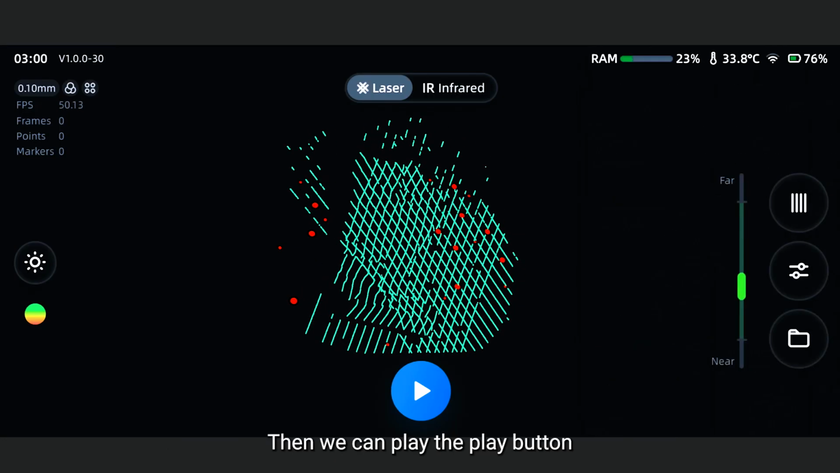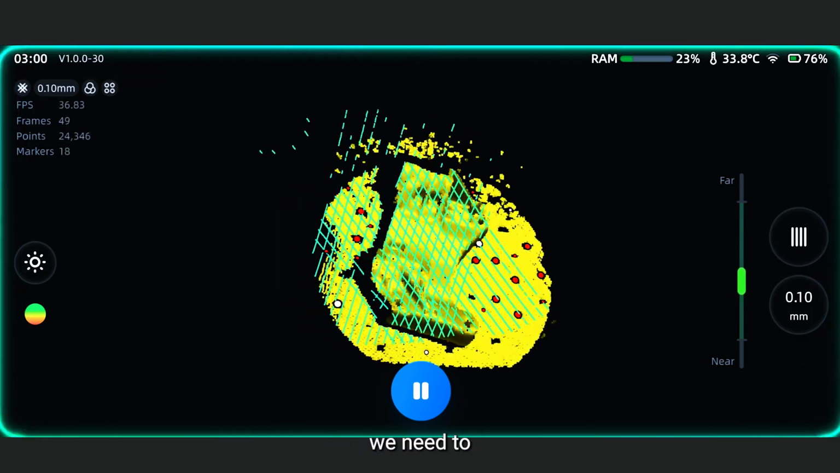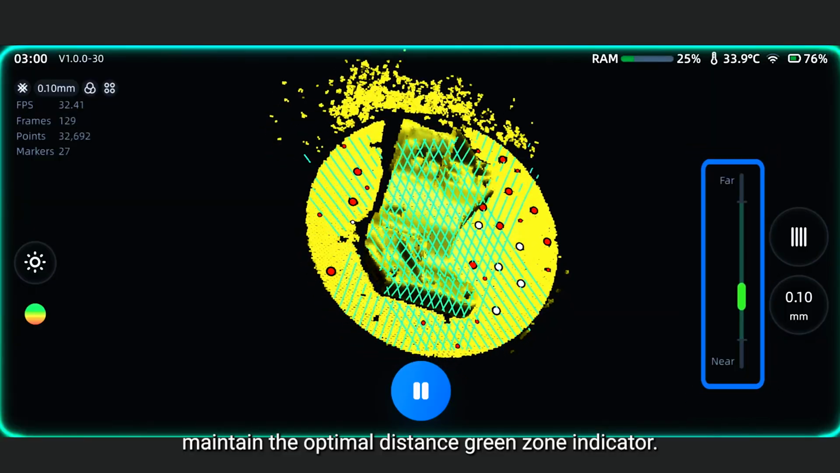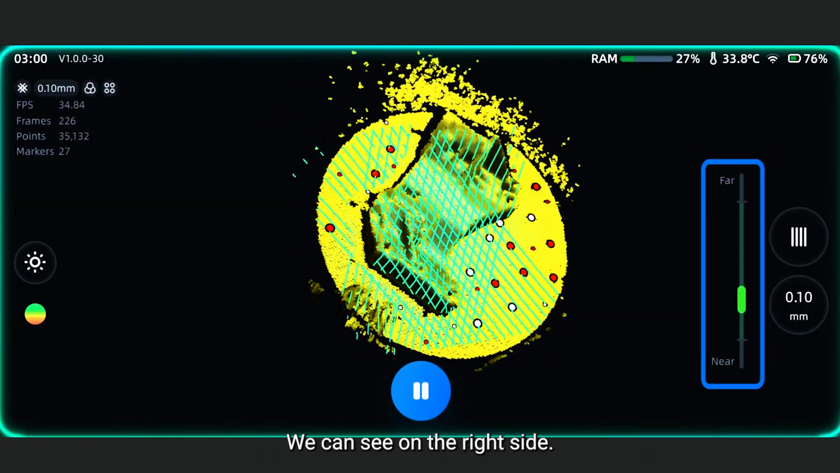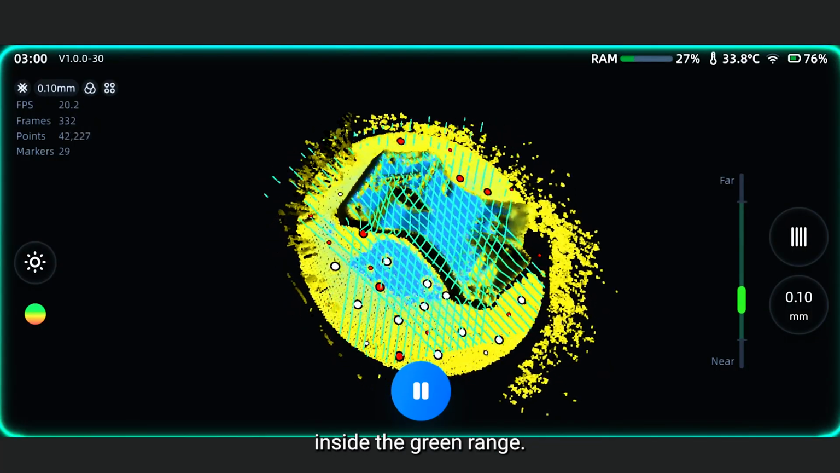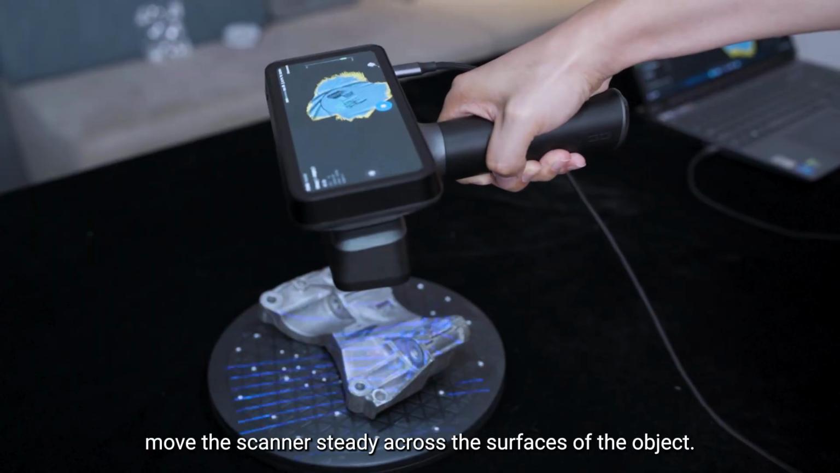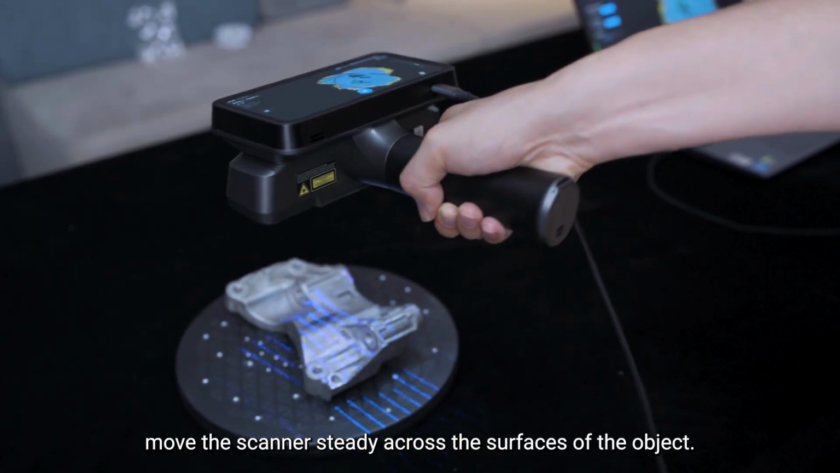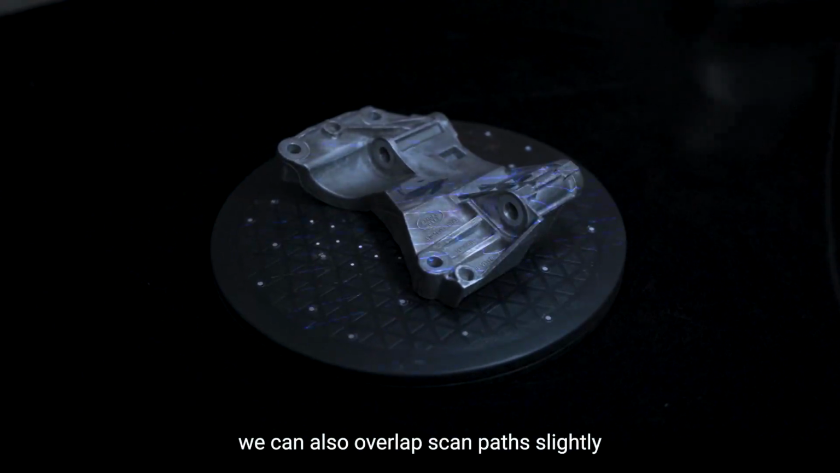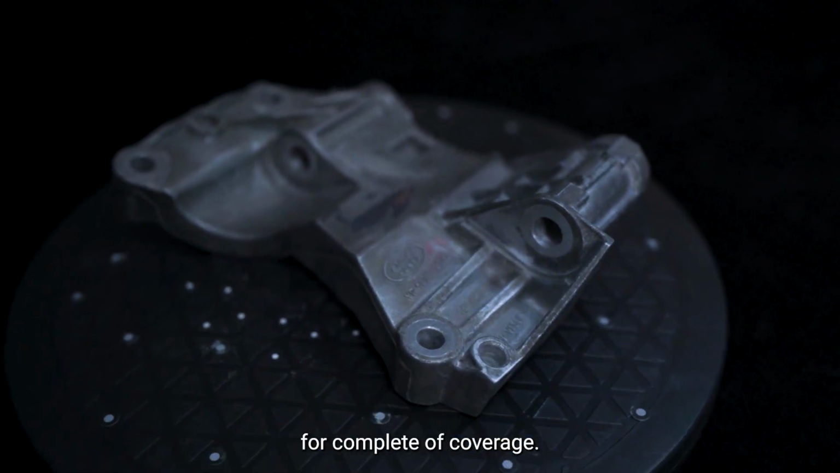Then we can press the play button to start the official scanning. During the scanning, we need to maintain the optimal distance. We can see the green zone indicator on the right side, and we better maintain this distance inside the green range. During scanning, you also need to remember to move the scanner steadily across the surfaces of the object. And for some narrow spaces, we can also overlap scan passes slightly for complete coverage.